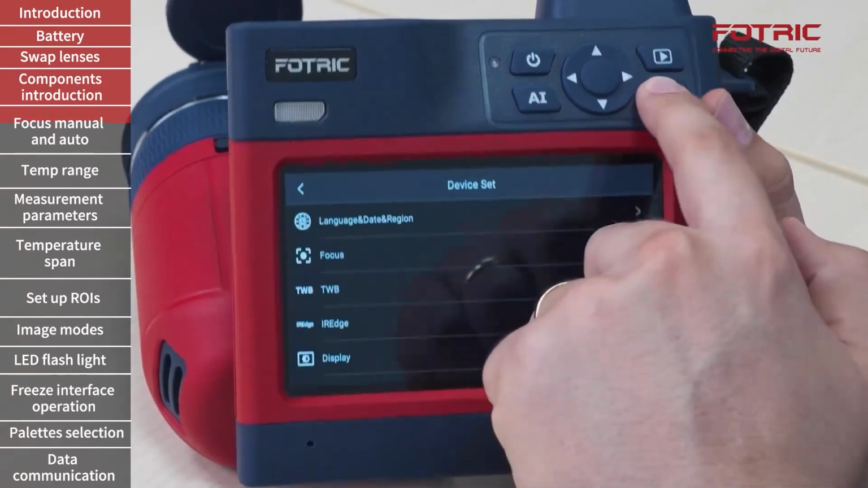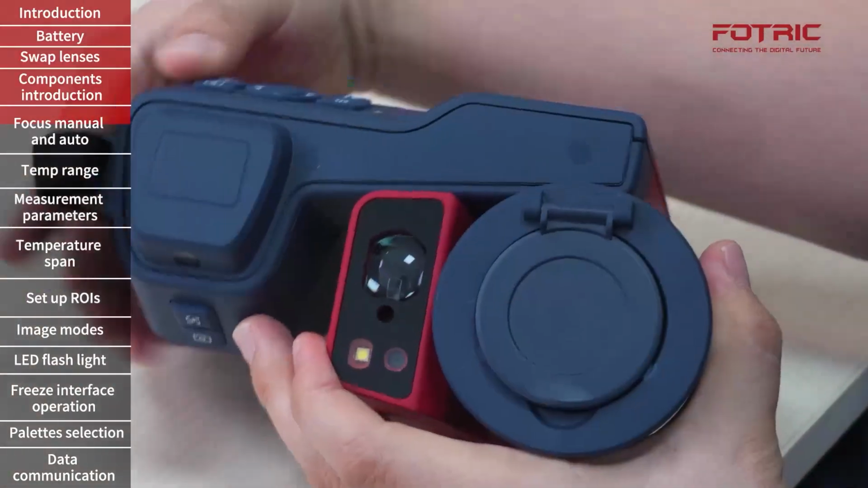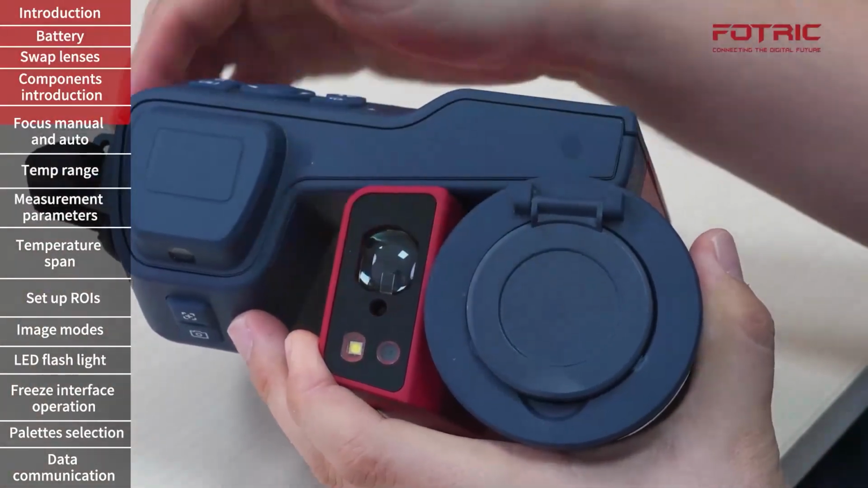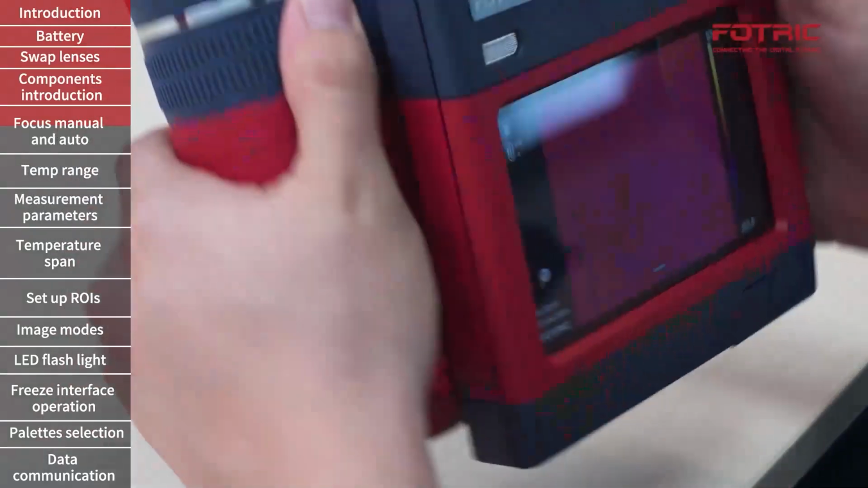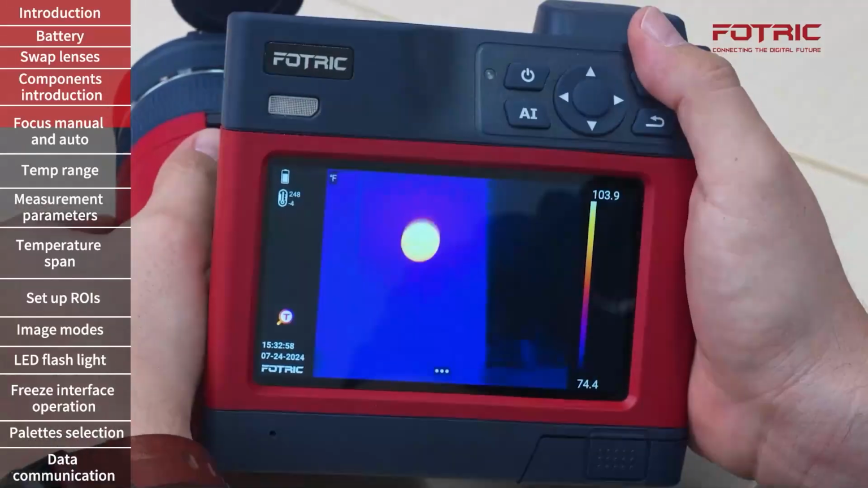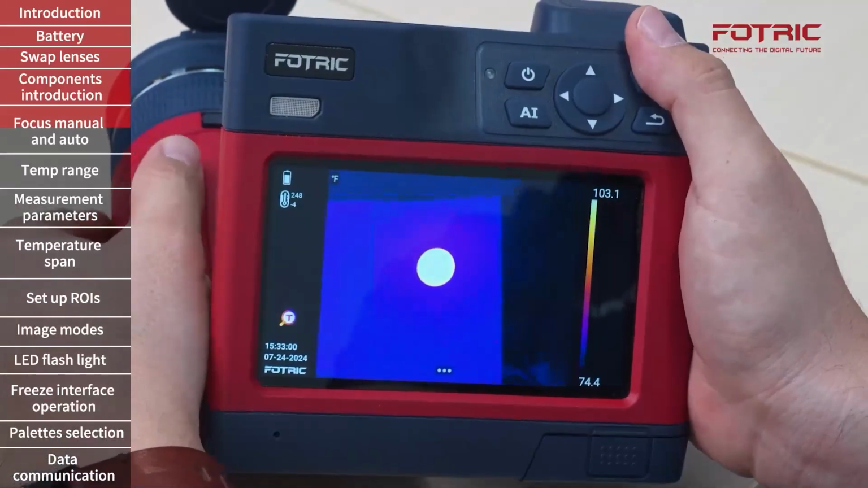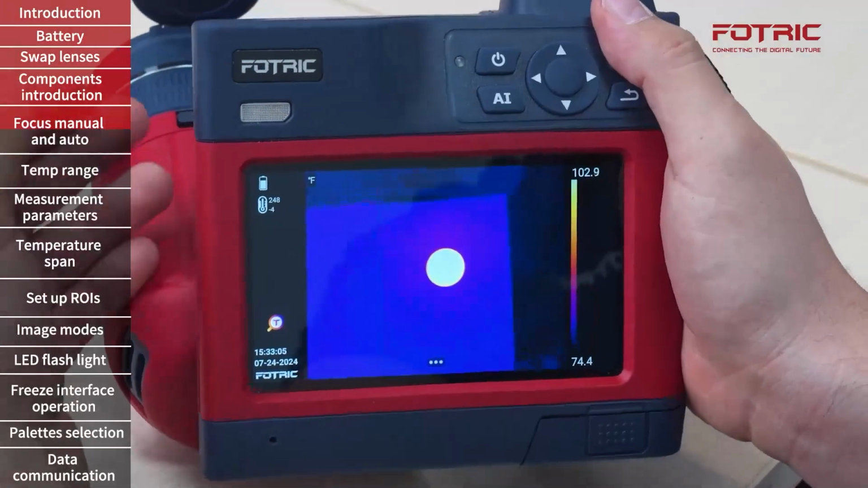The laser distance employs the laser measurement device that is in this part of the camera to calculate the distance between the camera and the object. This is commonly used for large assets or building inspections. It is not quite recommended for transmission lines, especially if I'm not operating with a telephoto or ultra telephoto lens.